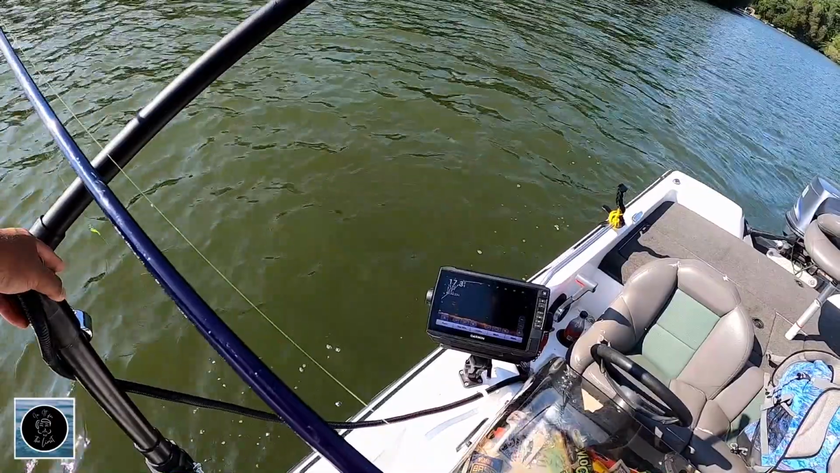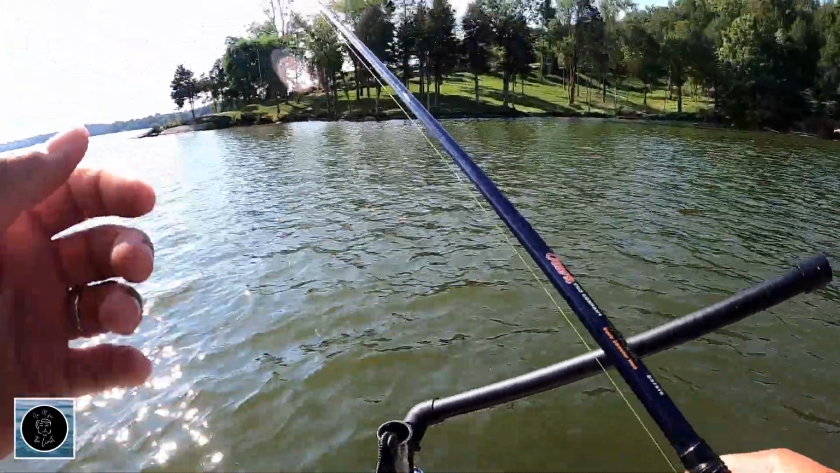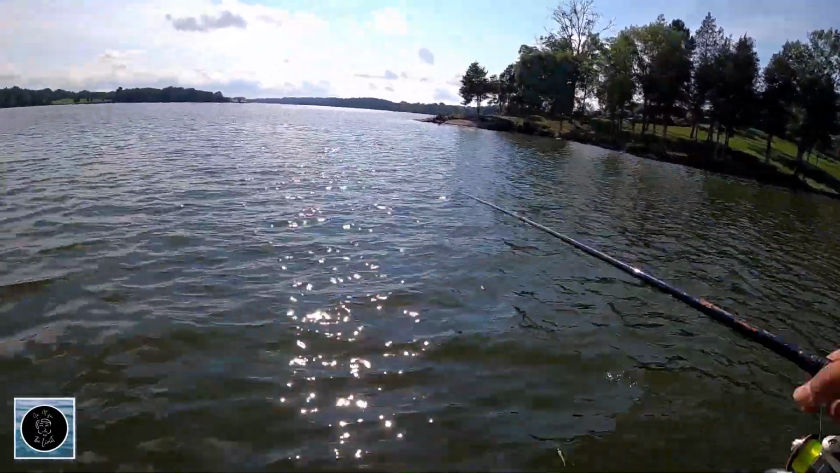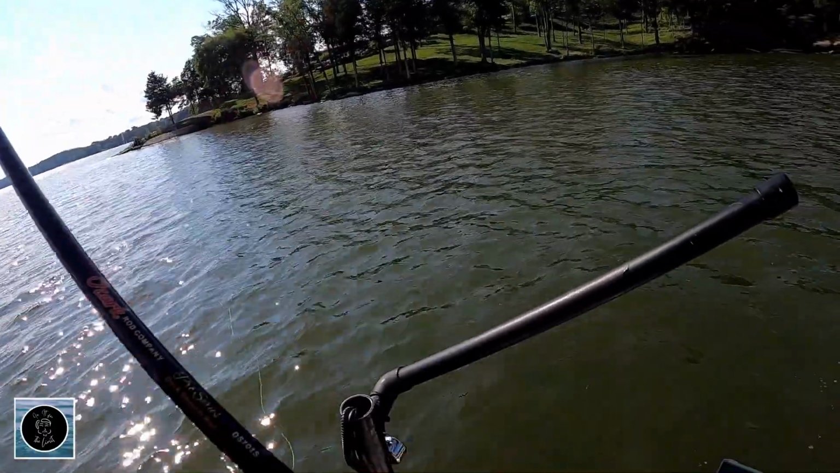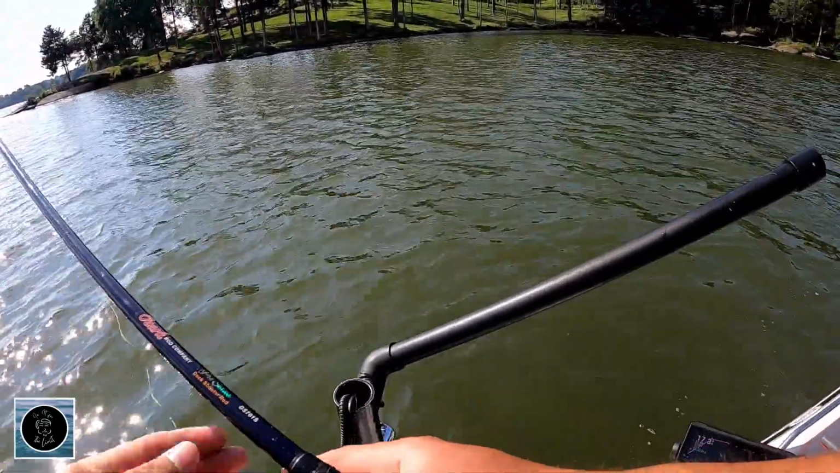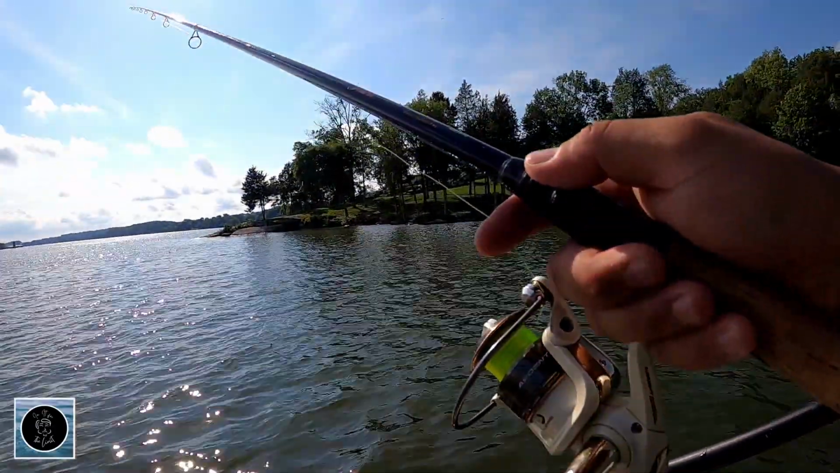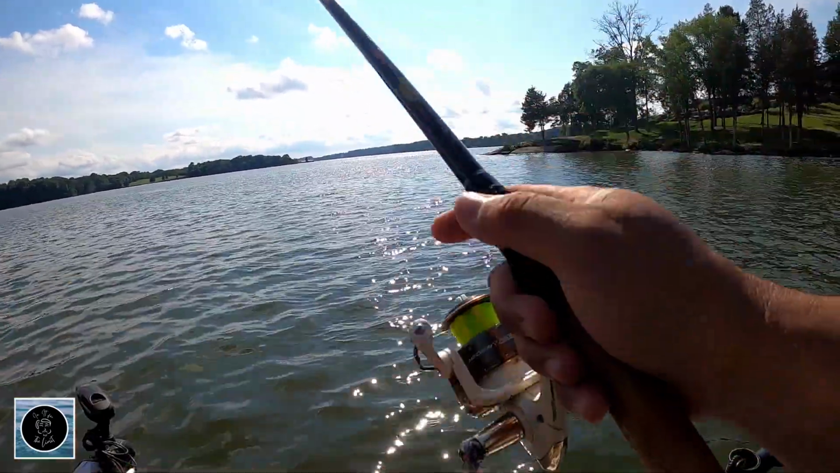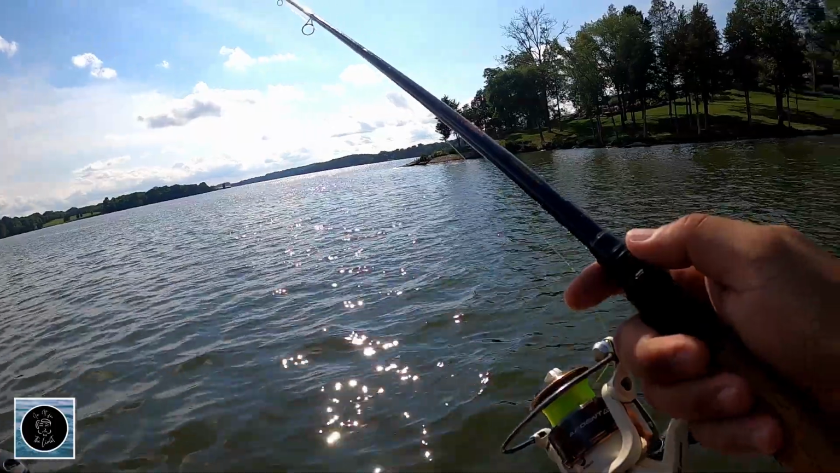Now, I just realized I accidentally came over one bed, which I did not mean to do. Trying to get to this one. So, I messed up my backup option. Let's hope this option works. I'm right in it. I'm not going to watch the scope. I'm just going to try to swing through and feel it. Now, the problem of swinging through without getting bites is it'll pull fish out away from the structure.